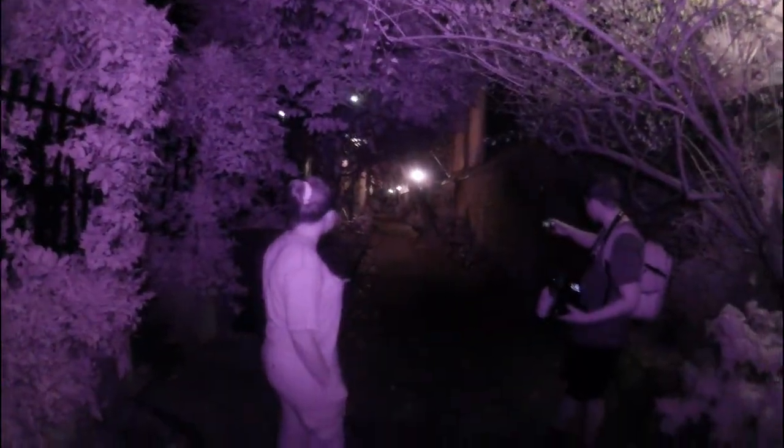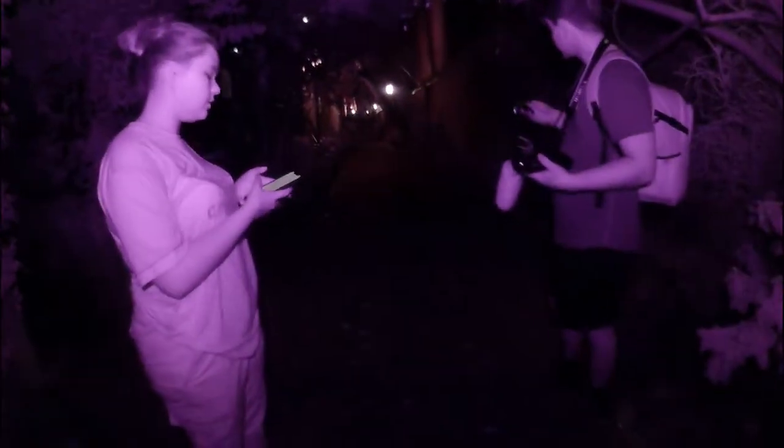Can we go down there and you just can't, or? Since y'all have the gadgets and the gizmos. Okay, gotcha. But on your own time, you're more than welcome to. Okay. All right, nice. Thanks. There's a sign down there that has the history of it, if you want to come back and get a picture of it.